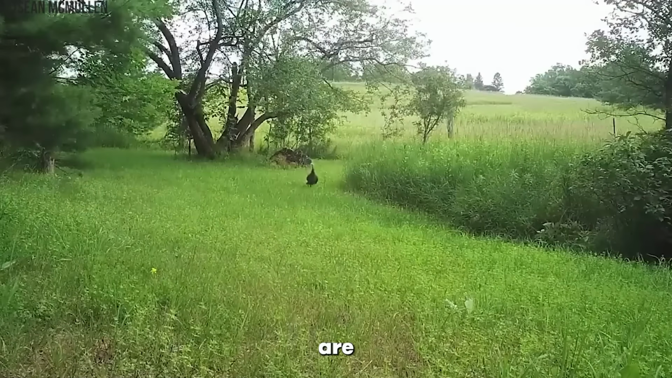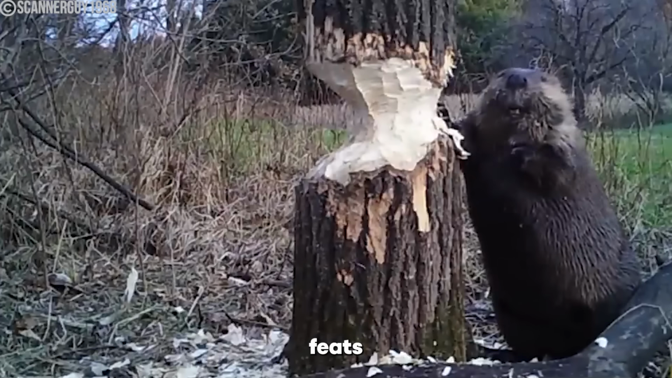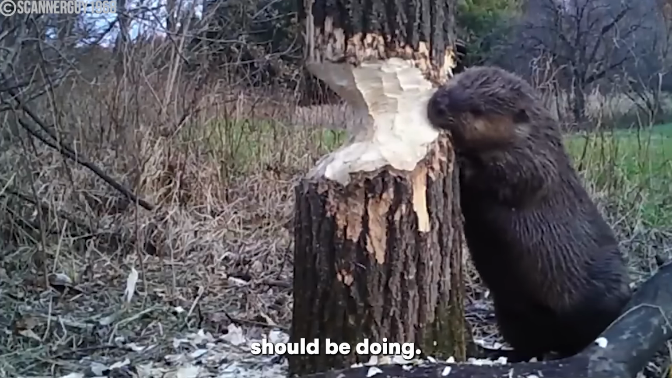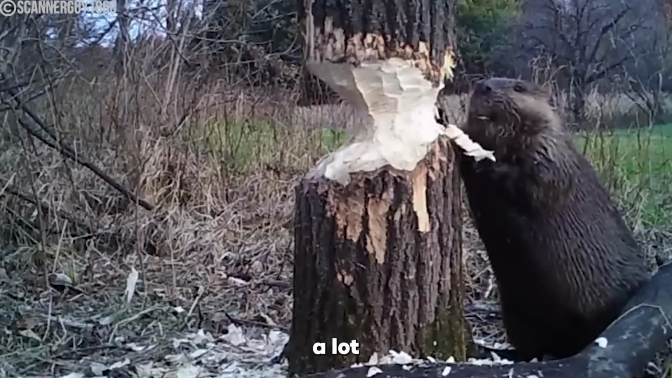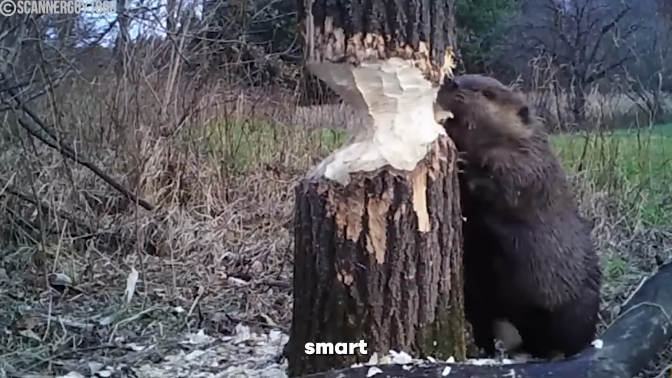It turns out turkeys are a lot tougher than most people give them credit for. Beavers are fascinating animals in the wild, pulling off feats that no small animal should be doing. But these little critters can do a lot more than just building dams, and this is a perfect example of just how smart they are.